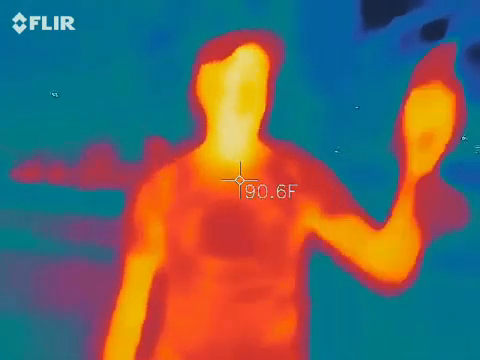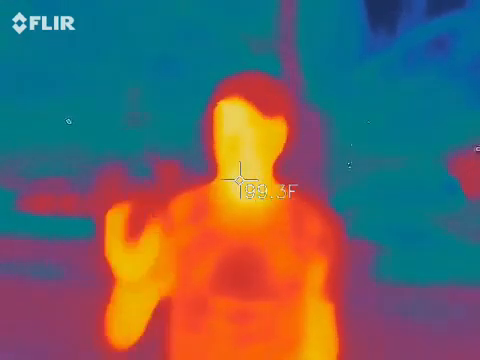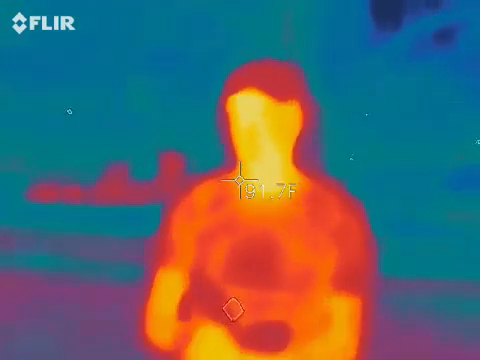So the first thing I'm going to do is test the wall to make sure it's the same temperature all the way across. When it is, I now know that that blue spot is between David and the wall. That camera does not see in three-dimensional. So now I use this guy. This is a psychrometer. So a psychrometer actually measures humidity.